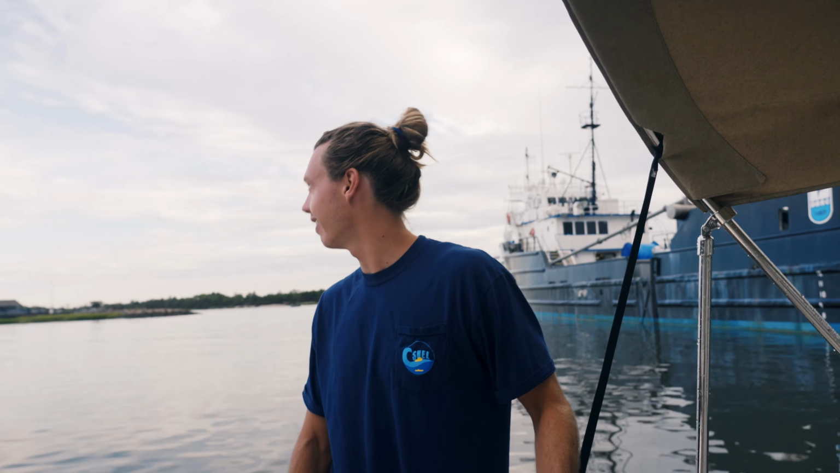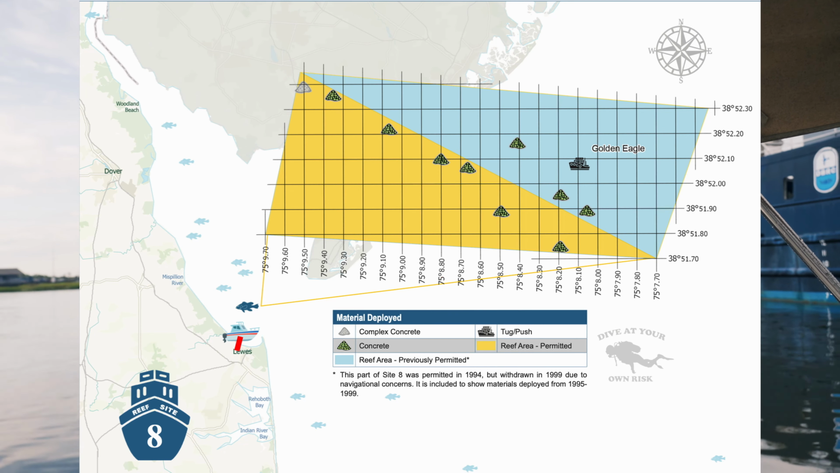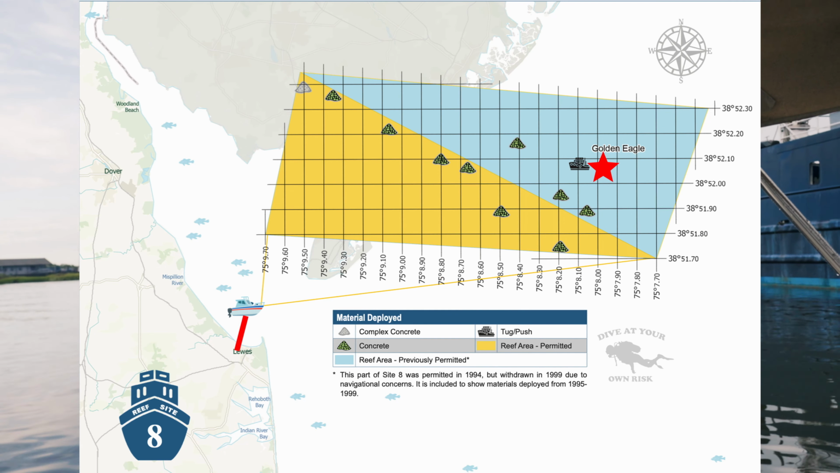Yeah. So we had a bit of a rough morning weather-wise, but we're looking a lot better now. Today, Cleo, who's behind the camera right now, and I are going out to Site 8, and we're going to be doing some sonar mapping. So I'd like for you to come along with us, and we'll have a good time. I'll show you around the boat, and it'll be fun.